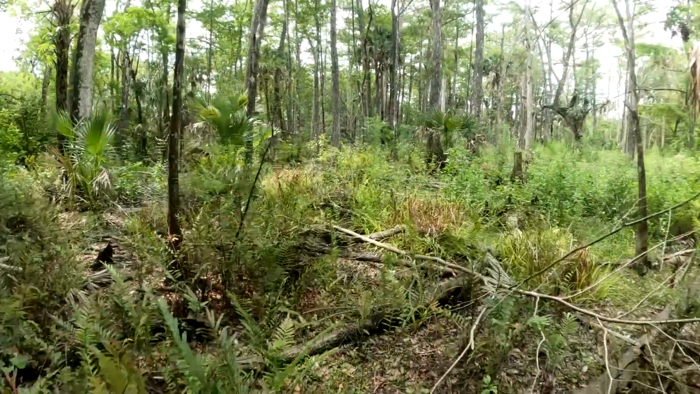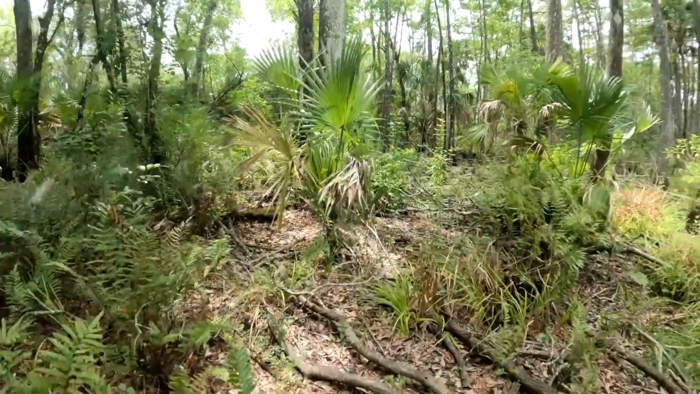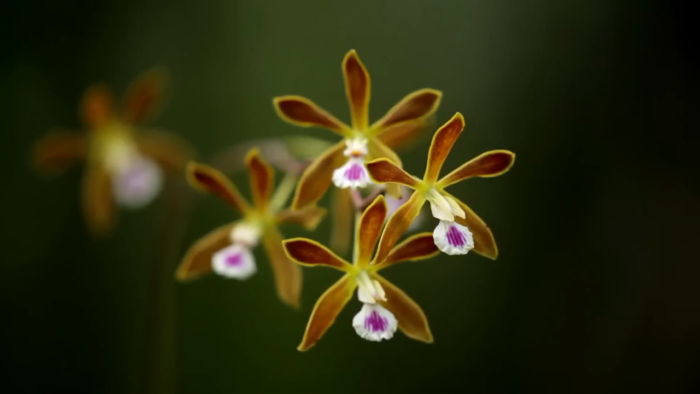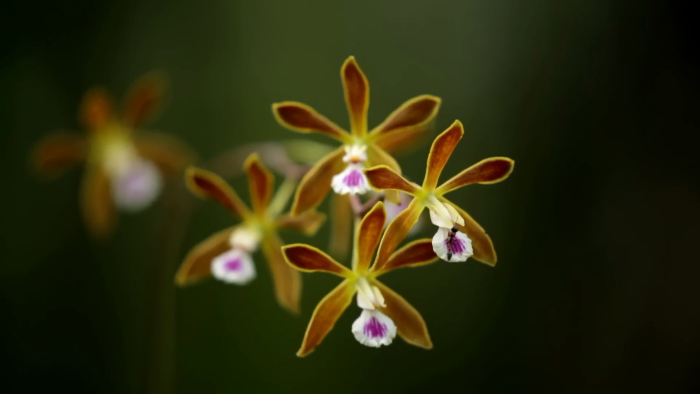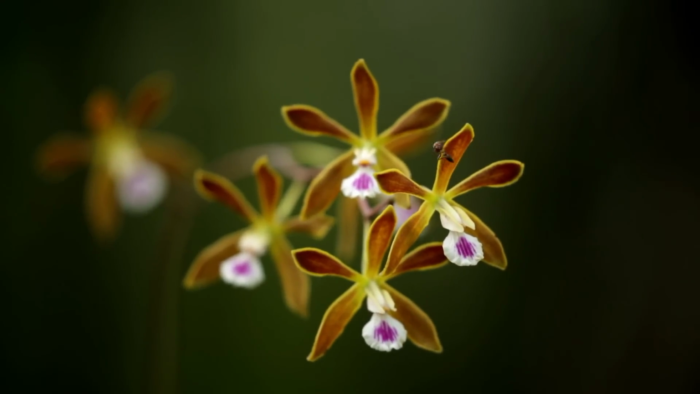I did walk around a little bit and I found a nice little cluster of butterfly orchids, and I got some pictures and video of that guy. So just in the few hours that I've been here this morning and having some success on that first trail camera pickup, I'm feeling good.